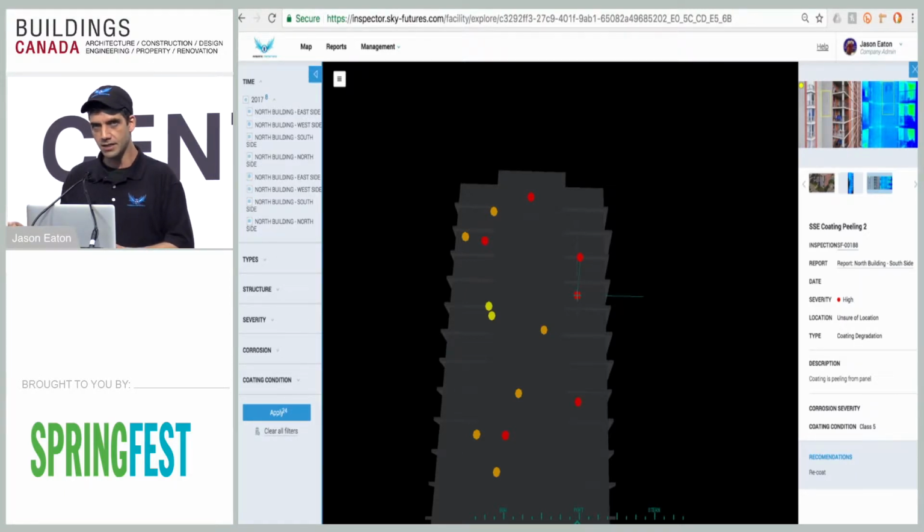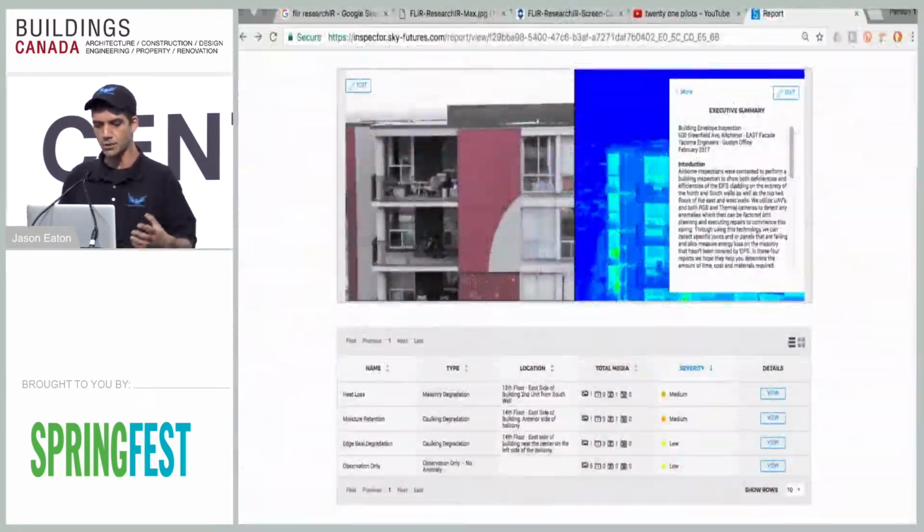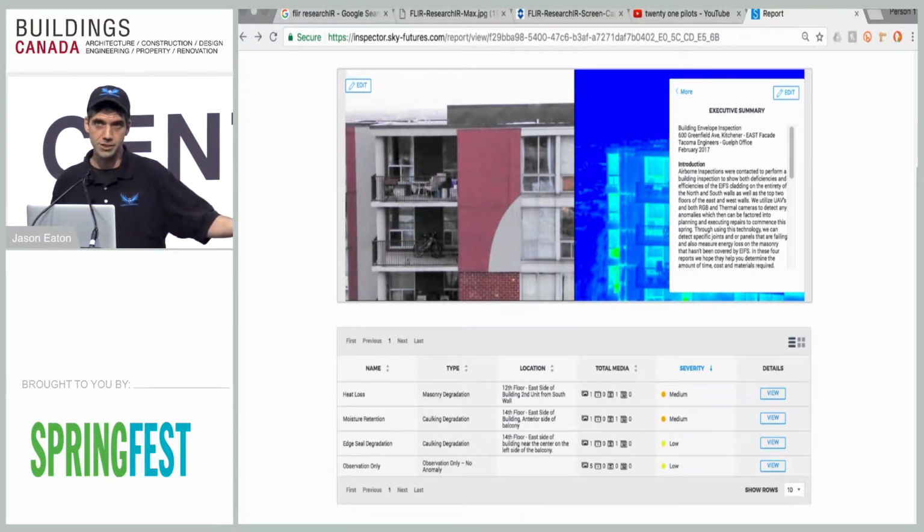Down the right pane, basically it tells you exactly where we took the image, what time we took the image, the description of what we're seeing, of the report, and our recommendations as to what we think you should do with it. Once you click on that image, it'll actually blow up into a full screen thing. If you don't have a 3D model of your building, this is generally what you're going to see. And so we do up an executive summary, the scope of the work that we've done, what we think should be done to the building, like our closeout, and what we think you should do.